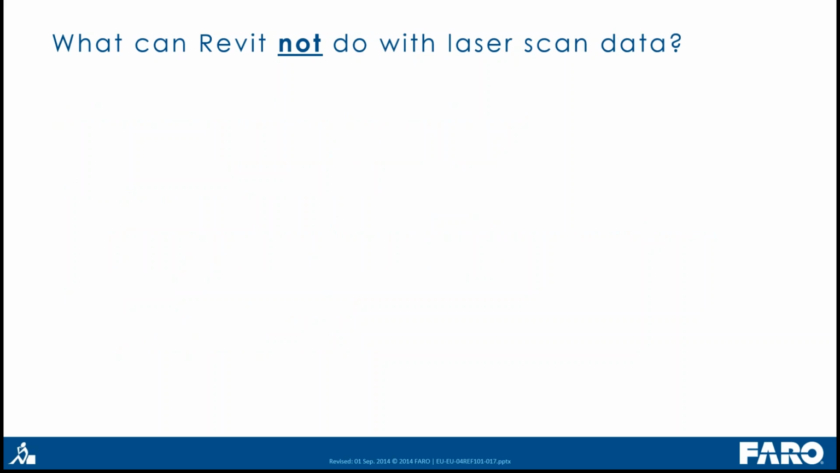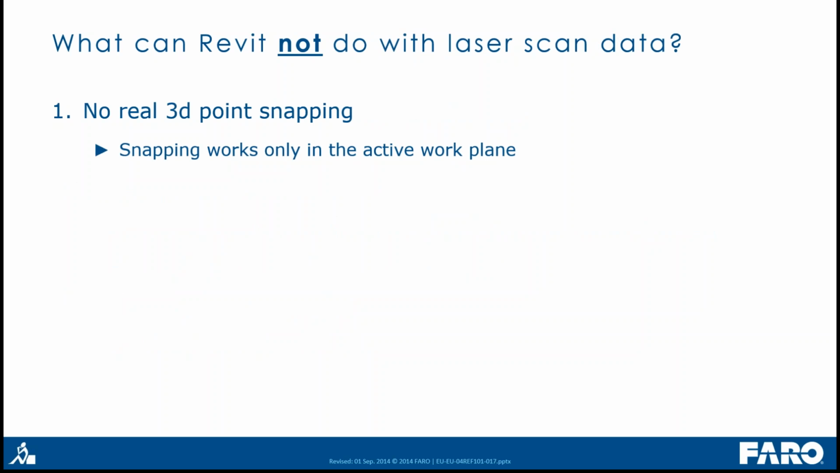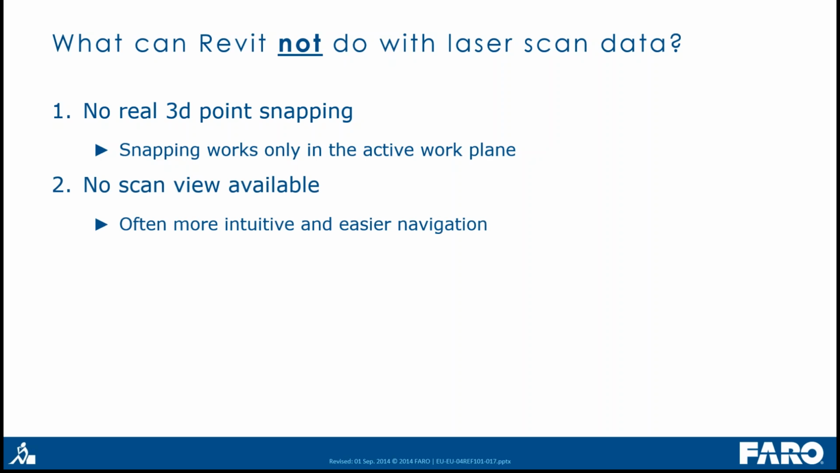So this is what Revit cannot do with laser scans. As I mentioned before, we have no real 3D point snapping. The snapping works only on the active workplane, so you cannot use this in a 3D environment and snap directly to the point cloud. We have no scan view available.